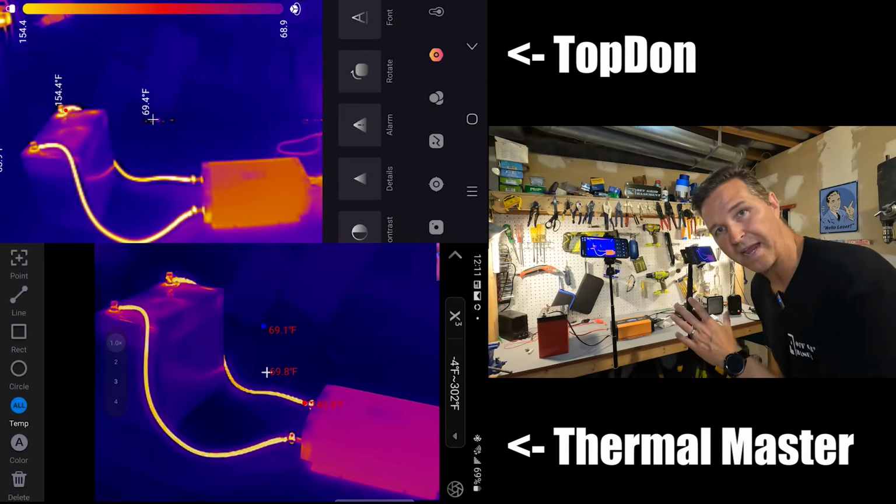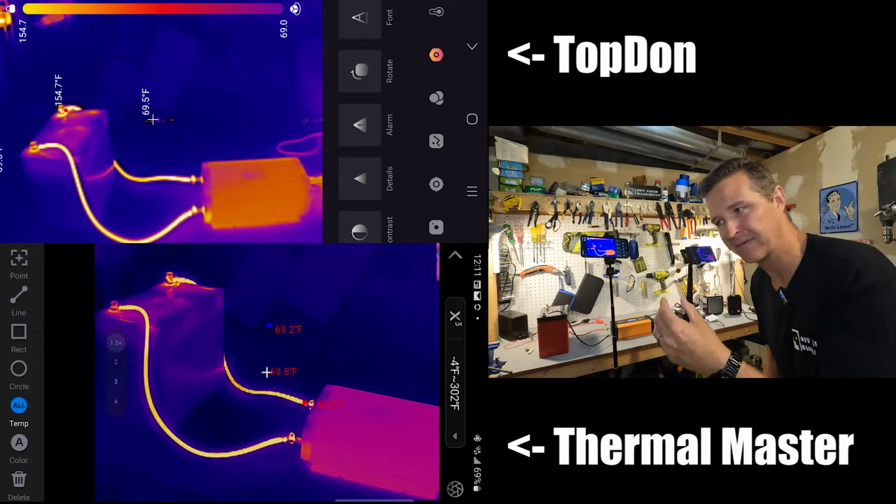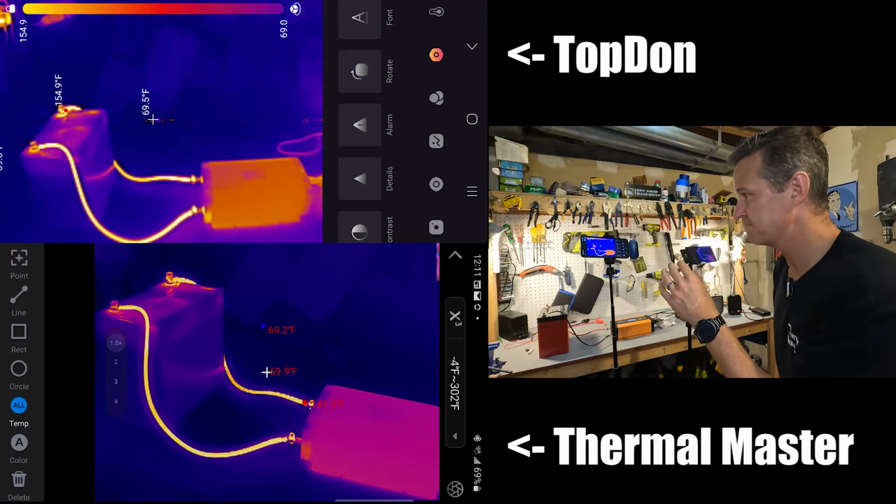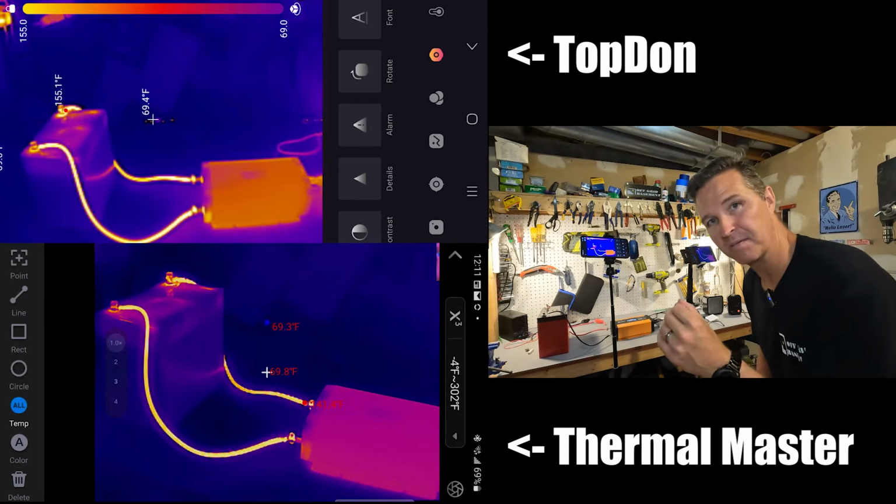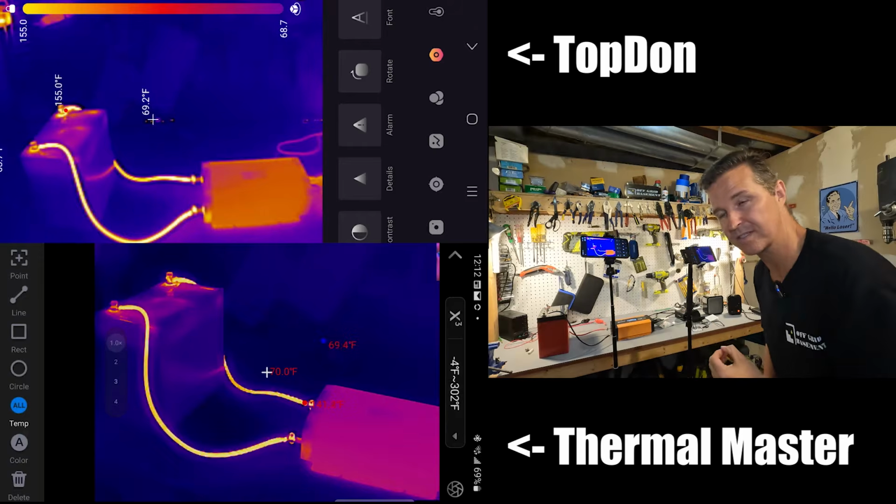When it comes to the thermal cameras, both of them do make that clicking sound, and I believe that's kind of, it recalibrates every few seconds. The TopDon and the ThermalMaster both do that clicking. So that is just common with those thermal cameras.